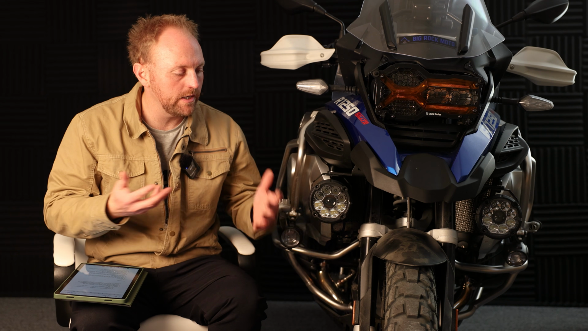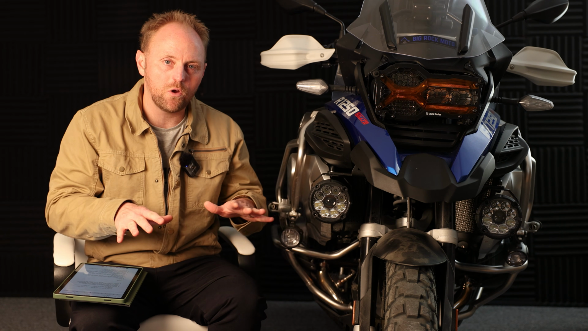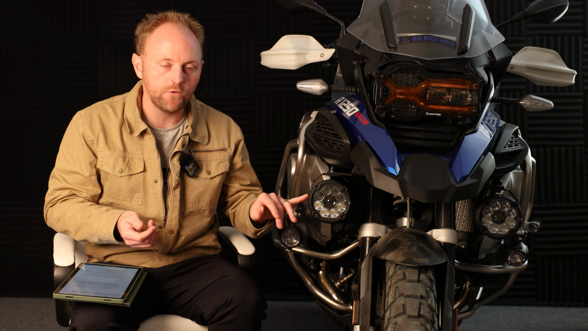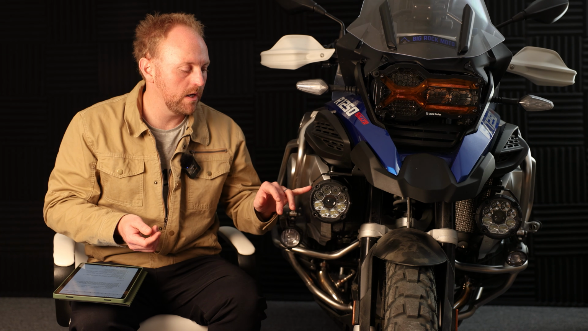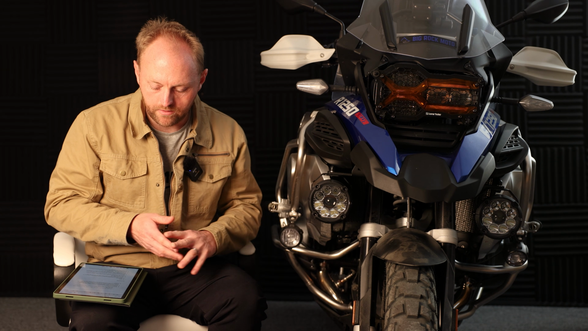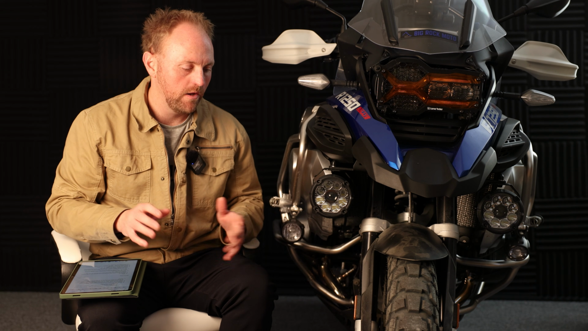Make sure you're not blinding any other drivers out there on the road. Make sure that you really have that turned down on your low beam so that you're not blinding other drivers, because you will on full beam. These are like an aircraft landing light. They're like a laser, and they could be downright dangerous to other drivers if you don't dim those down properly at night. So really, in summary, these are the absolute best auxiliary motorcycle lights that I've ever tested.